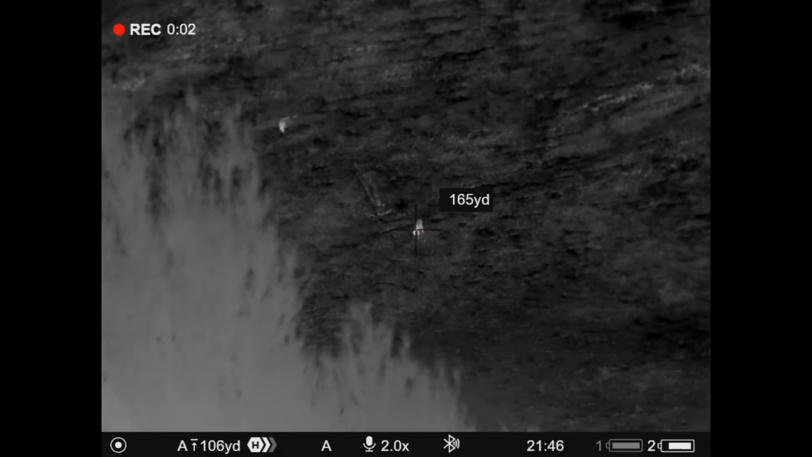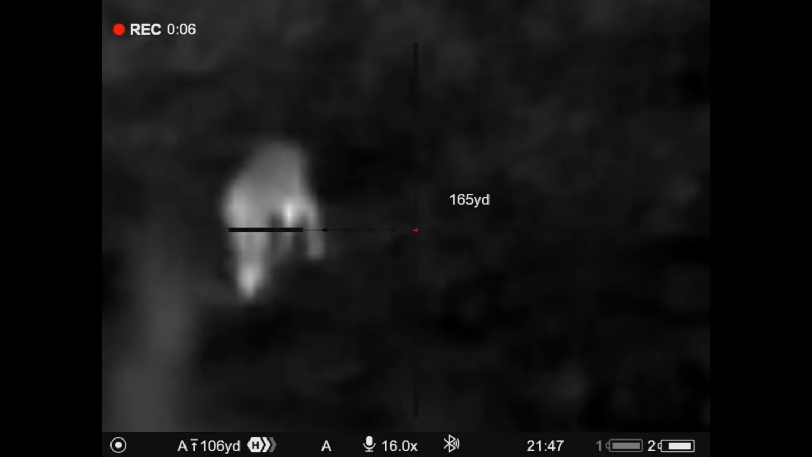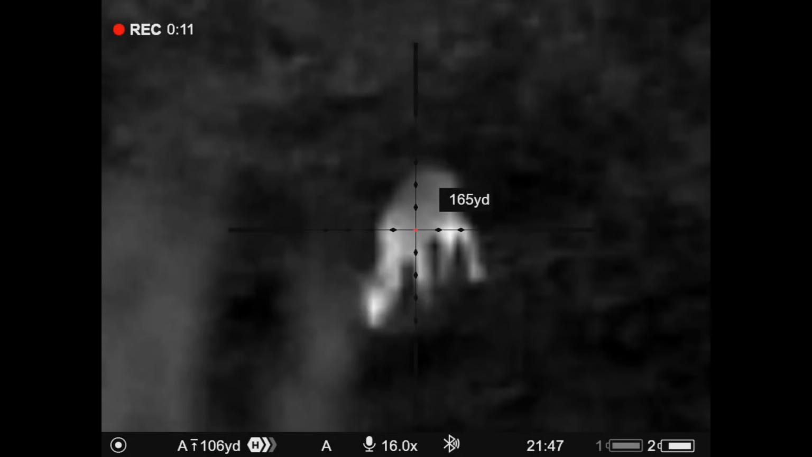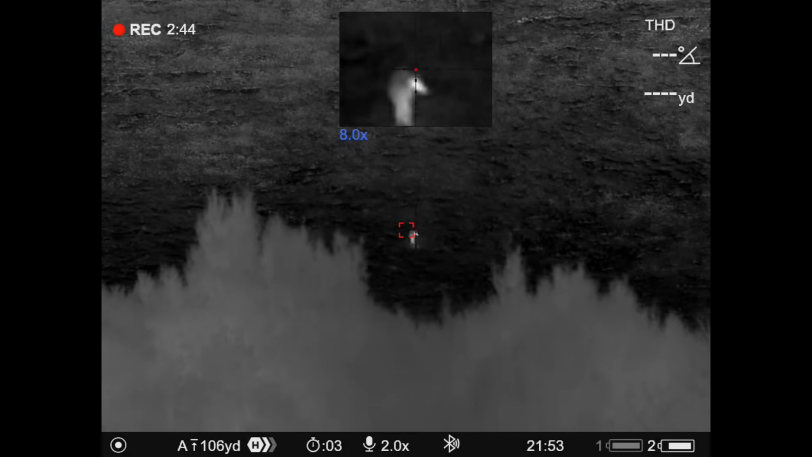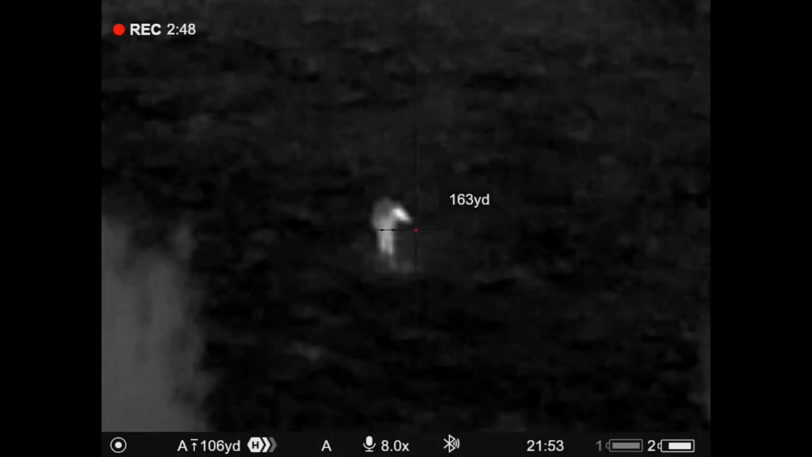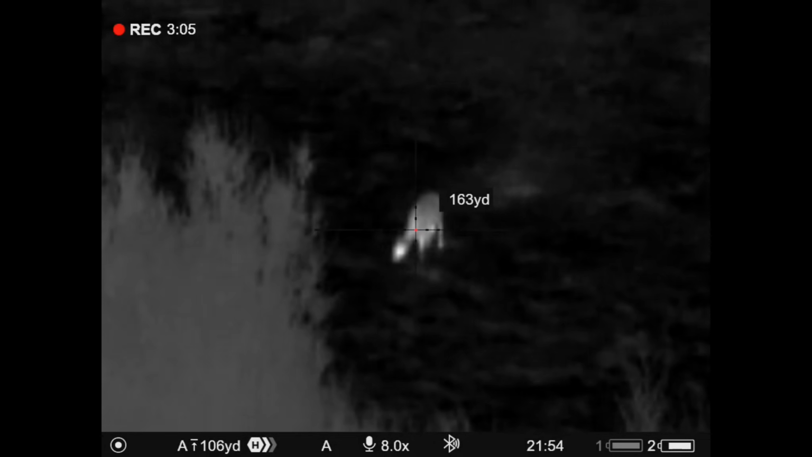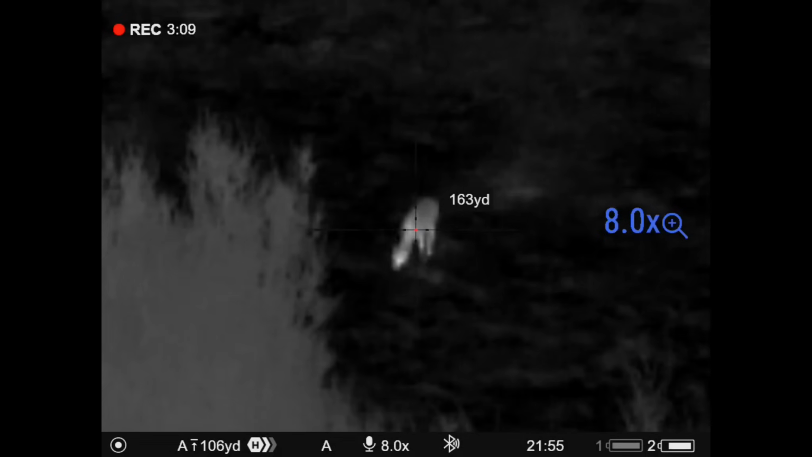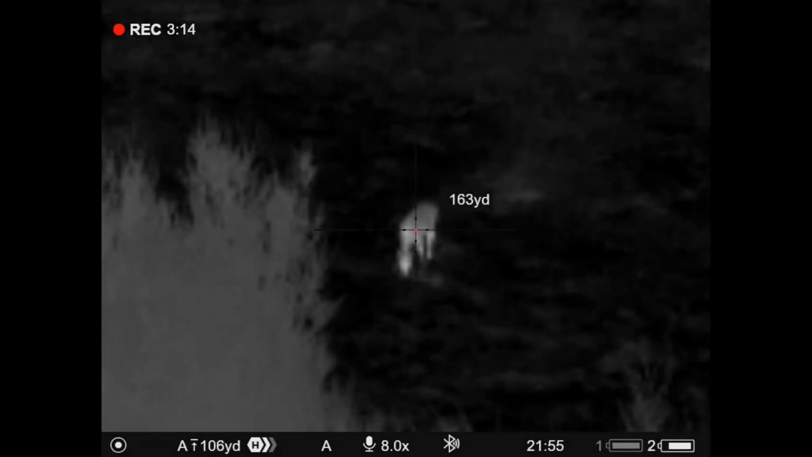Because Noah had never spent any time out hunting with the scope and the deer weren't disturbed, he spent a little bit of time testing out the functions like the zoom and the rangefinder function. After playing around with the scope for a little bit, he decided it was time to shoot before this deer went behind the trees down low. So he lined up and got ready to pull the trigger.